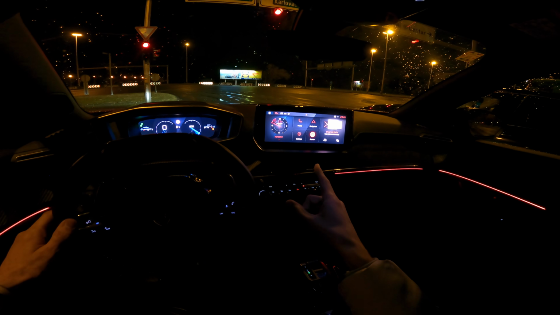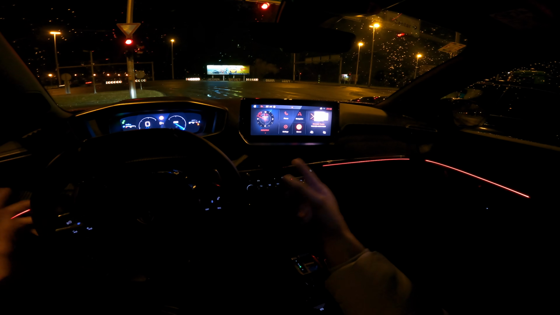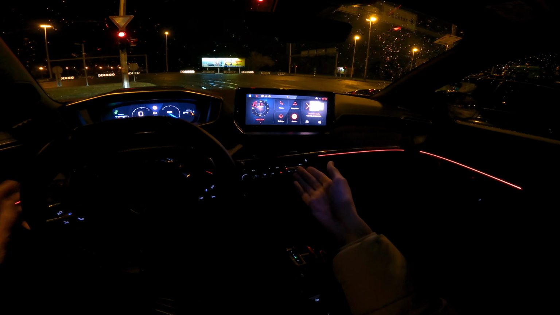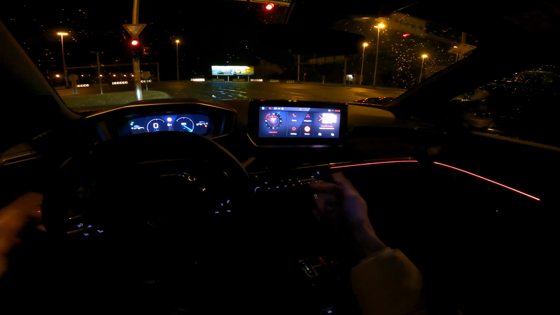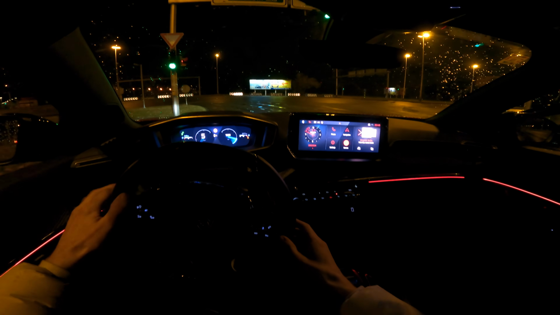And I've turned it off, and what happens is it automatically re-engages it, so it doesn't memorize that I want it off. It just turns it on every time when you restart the car.